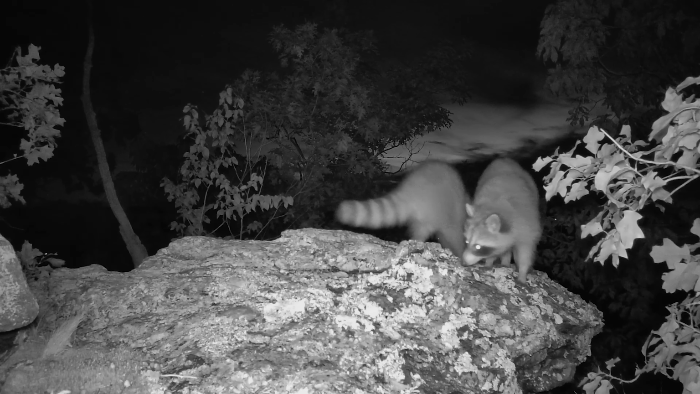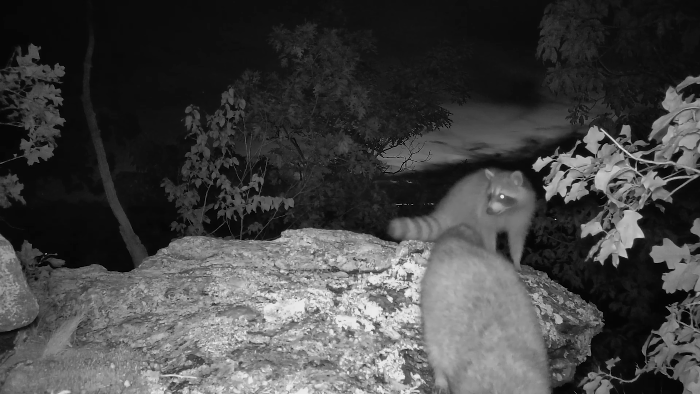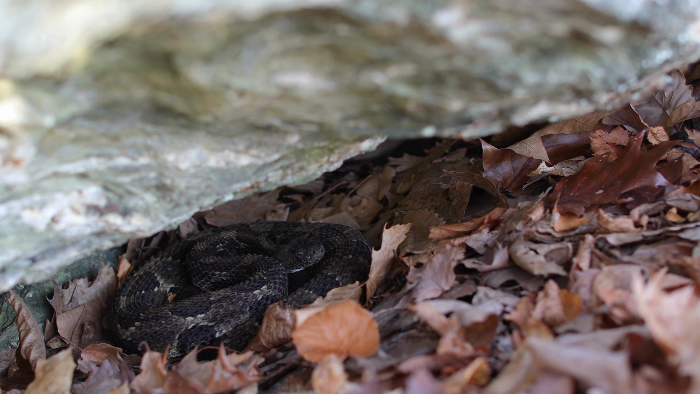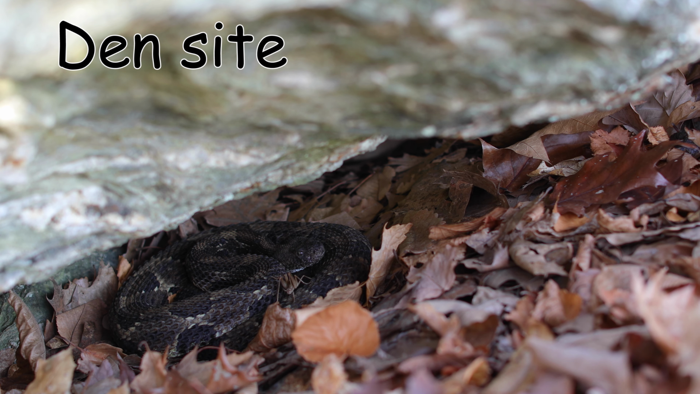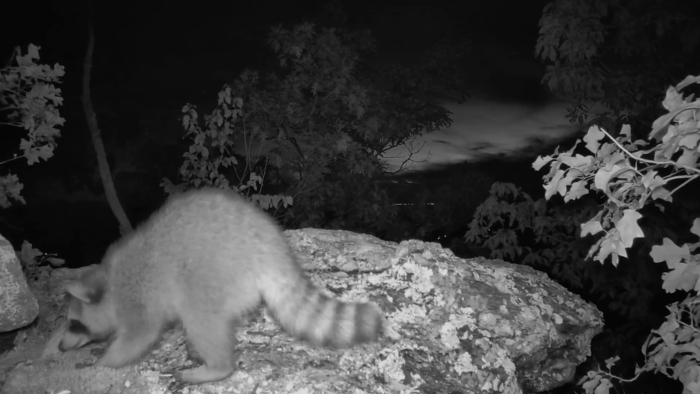Here are a pair of raccoons apparently feeding on cave crickets, which inhabit both rattlesnake basking areas and den sites. In fact, cave crickets crawling all over timber rattlesnakes, especially at den sites in the fall, is a common sight. Here is one of the raccoons approaching and even reaching underneath the birthing rock.